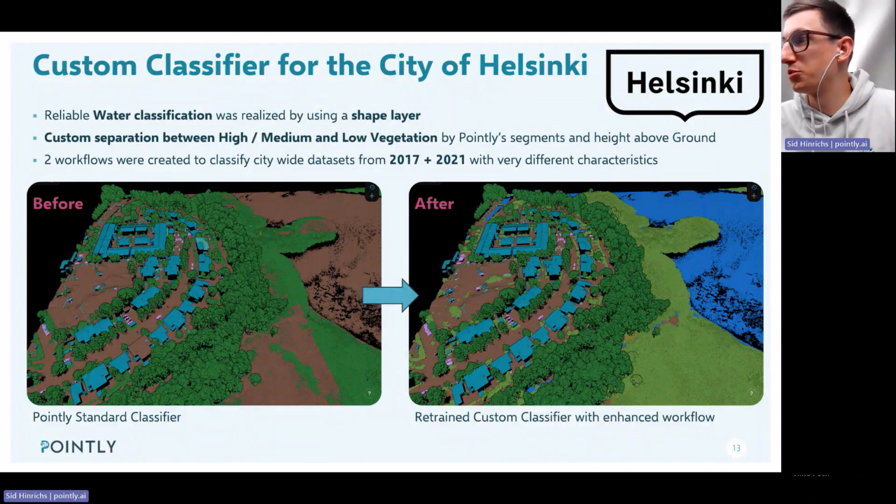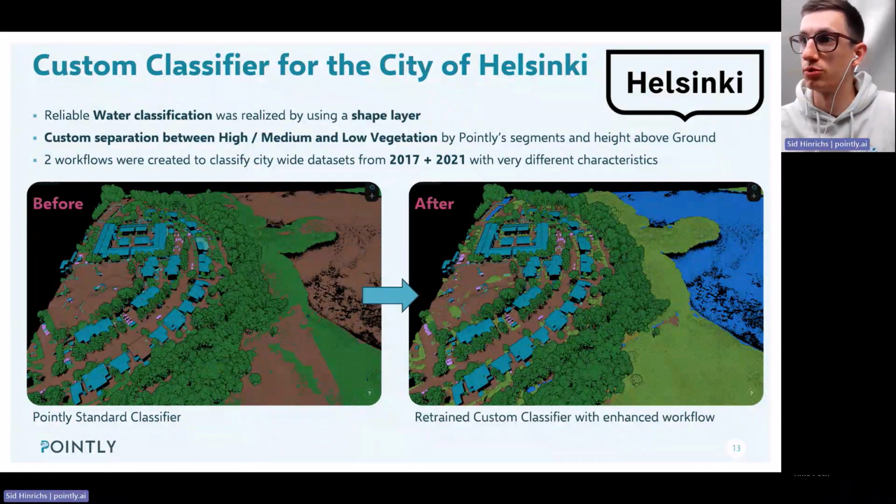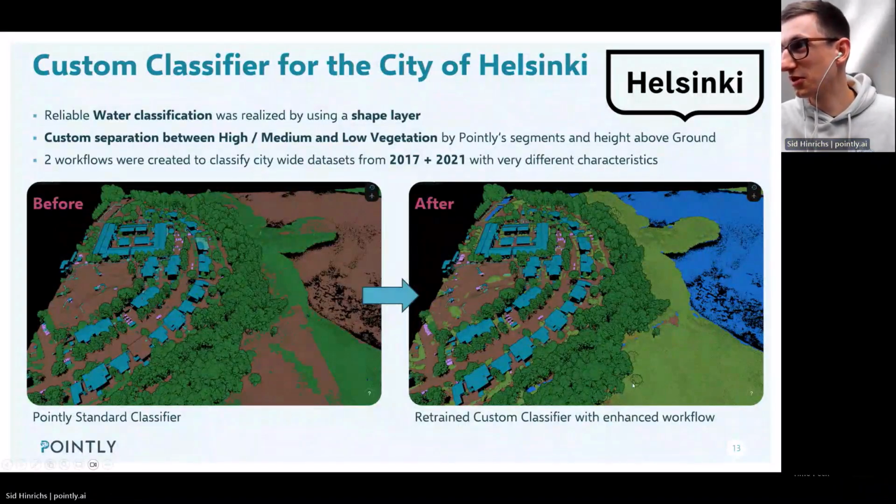We wanted to separate low, medium, and high vegetation, and not just do it based on height above ground, but also on a cluster-based approach, so that we can have individual tree clusters and get the whole tree in one class instead of tiling it into 3 different segments based on height above ground.